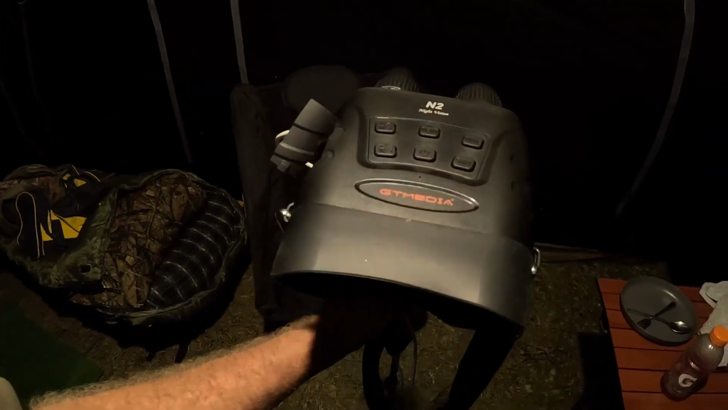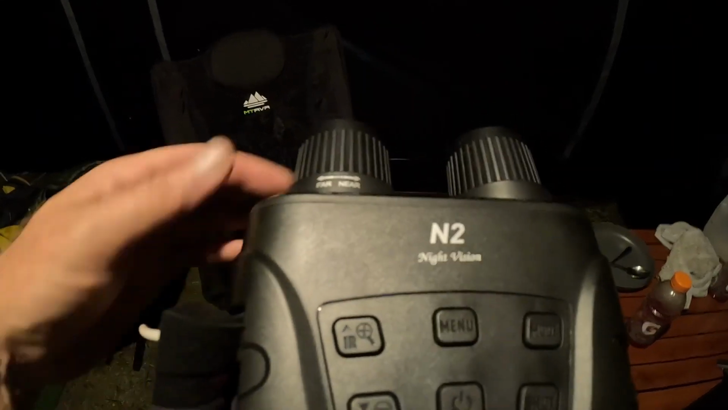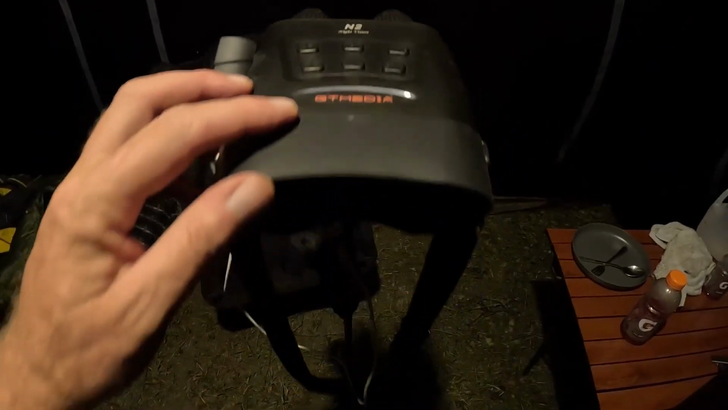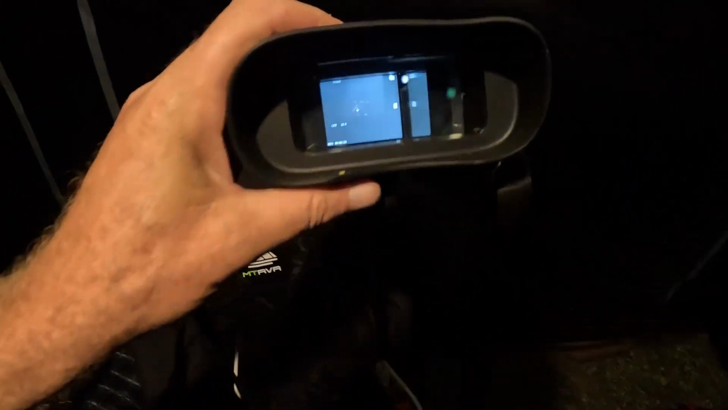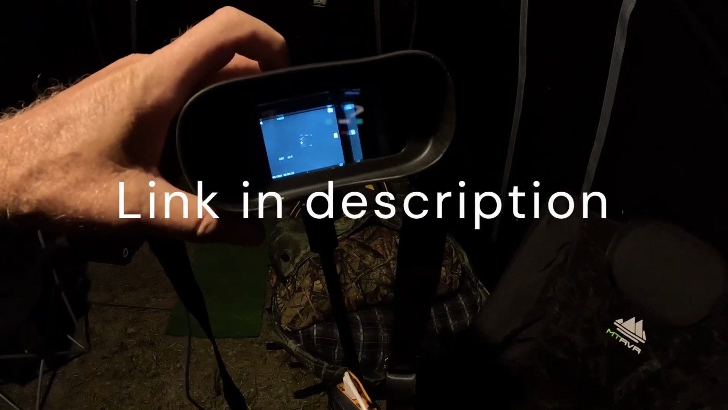That is really cool. They're very reasonable too. These were only $89. That's really cool for that kind of money. And it's got a focus right here to focus it. But it's just my first time playing with it. You know, just seeing how well it does. Interesting little toy. Very cool.